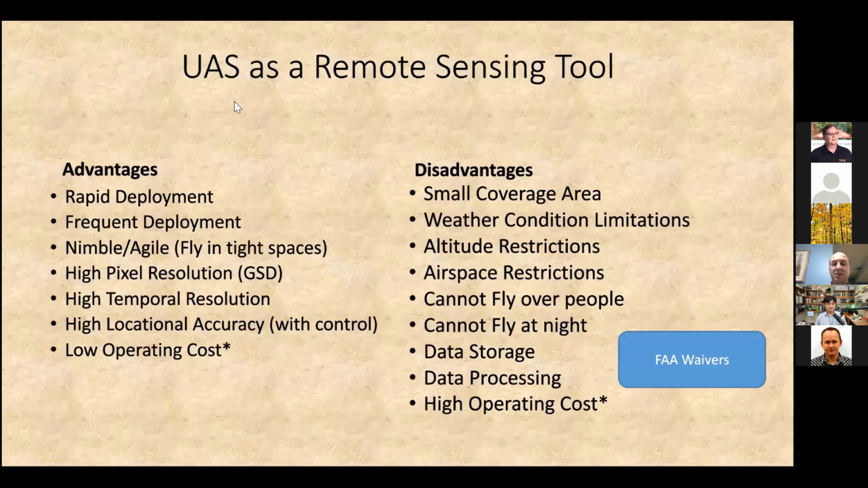You have data storage issues, you have data processing issues, and you have a high operating cost, because when you start looking at this in terms of the UAS operation itself, one thing to keep in mind is that you do need to store high amounts of data. You do need to process that data, and engaging in this data processing outside of even doing the GIS analytics in terms of image classification and whatnot, it requires some strong computing power. And you do have to start thinking about things like insurance and whatnot.